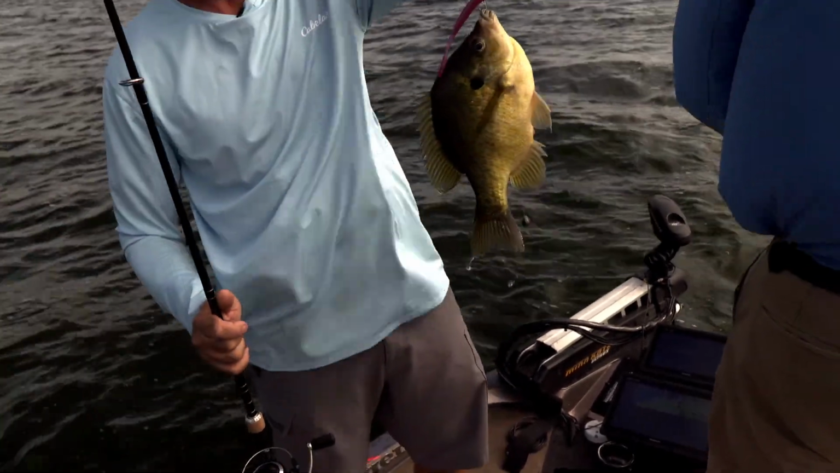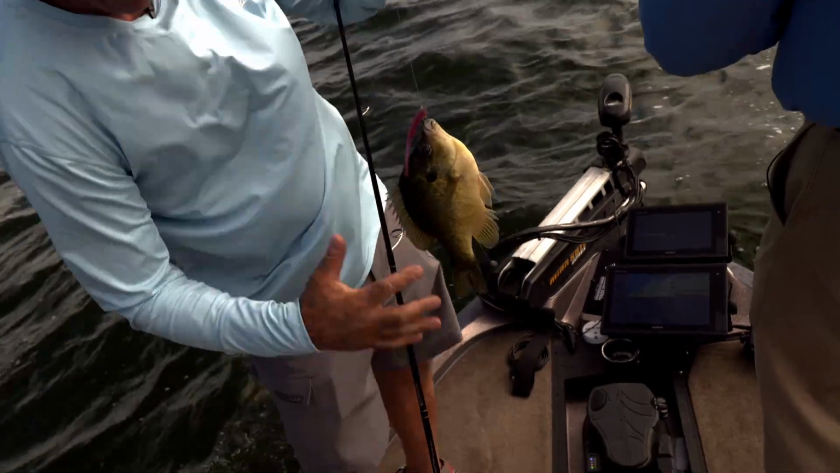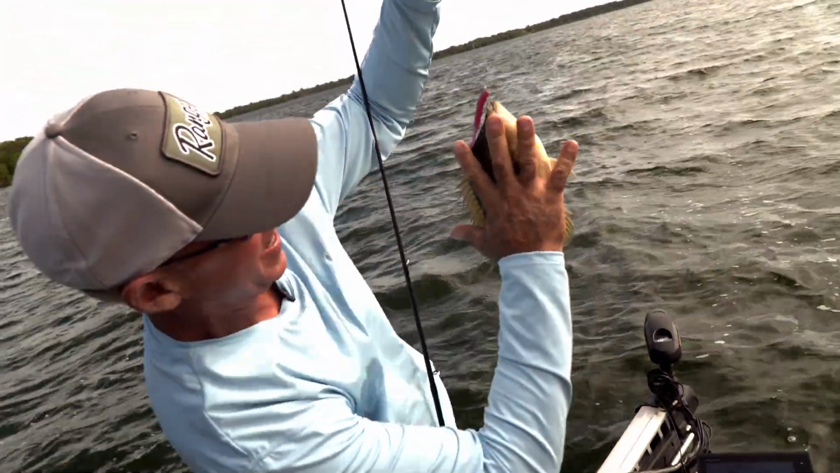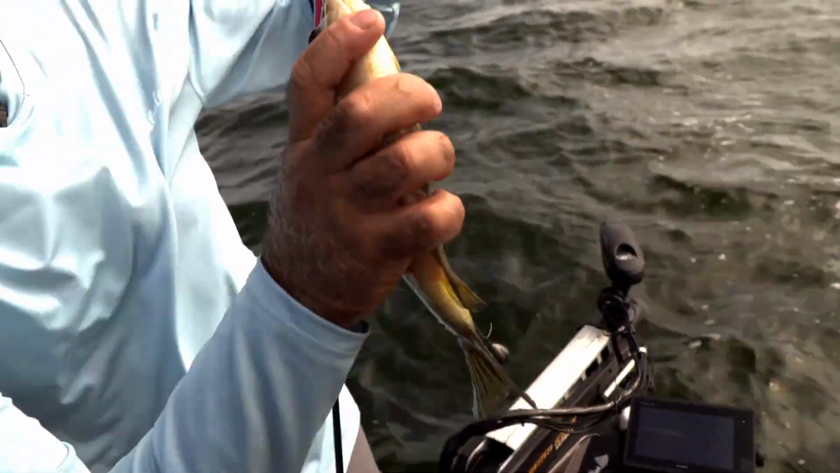Look at this, it's a giant bluegill, Wade. Holy cow. Look at the size of that bluegill. Good grief. He's bigger than my hand. He's big. So that's part of what we're seeing down there.